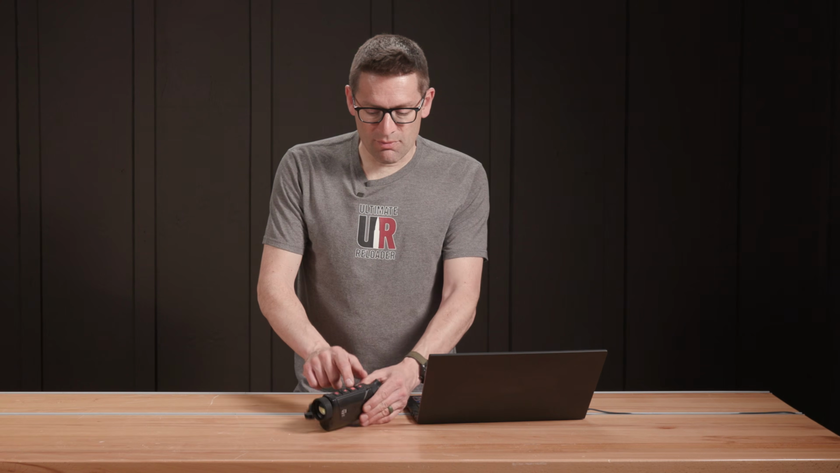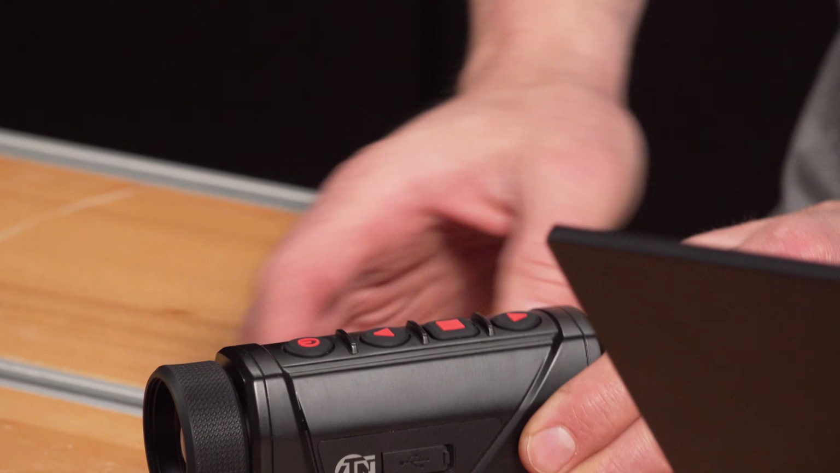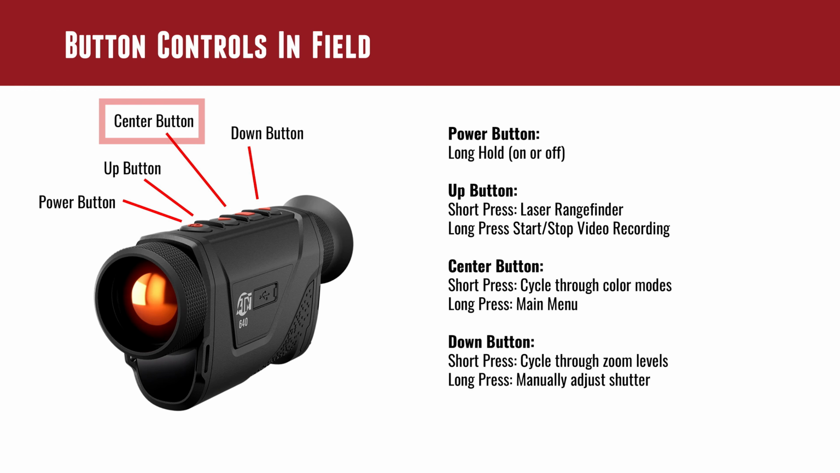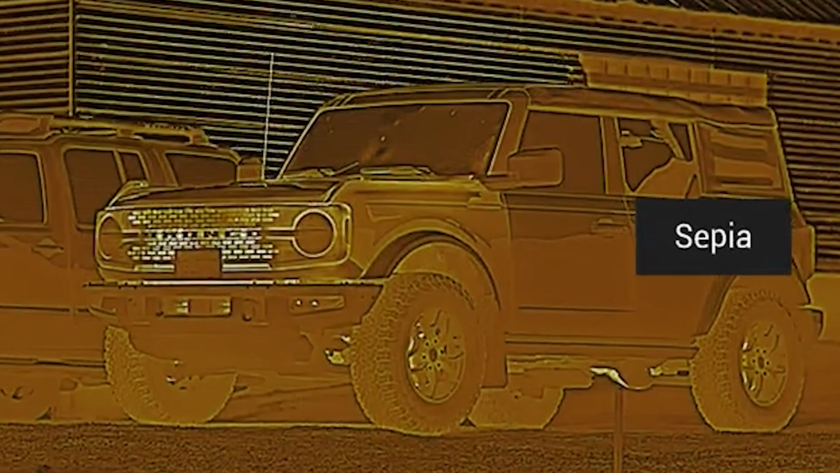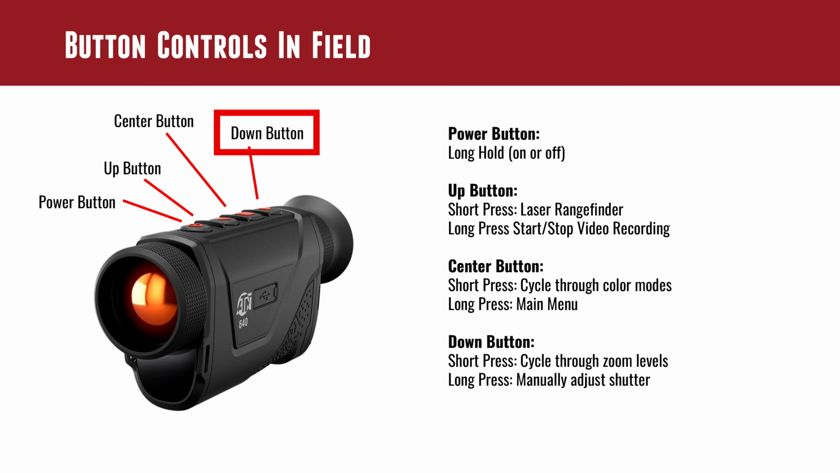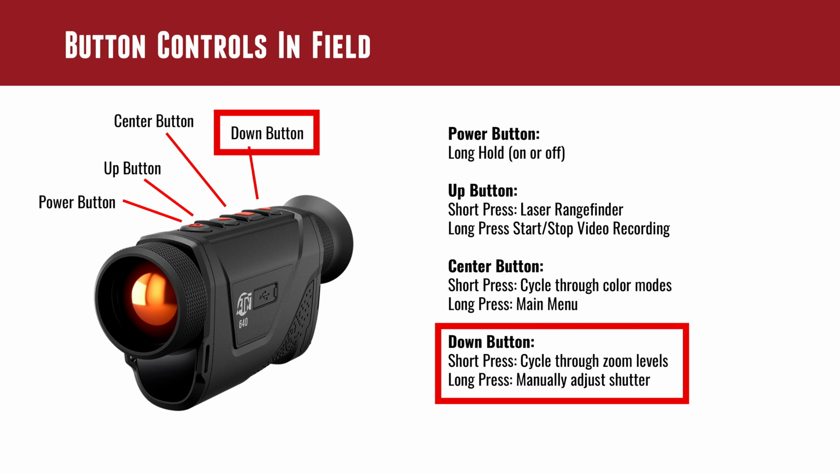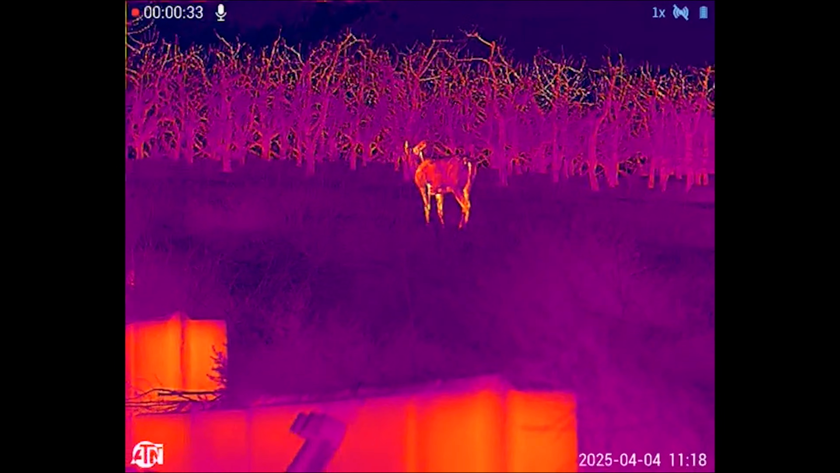Center button, this is the one that looks like a stop button on a VCR. That tells you how old I am. Center button, this is short press, cycle through color modes, and long press the main menu. I think ATN calls this the menu button. And then the down button, short press is going to cycle through various zoom levels. And then the long press will manually adjust the shutter. So very simple interface and something that you can feel in the dark, right?